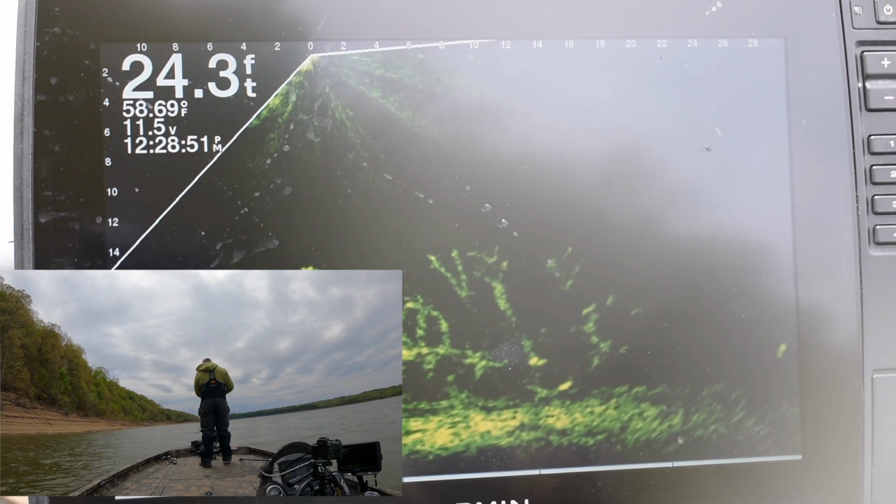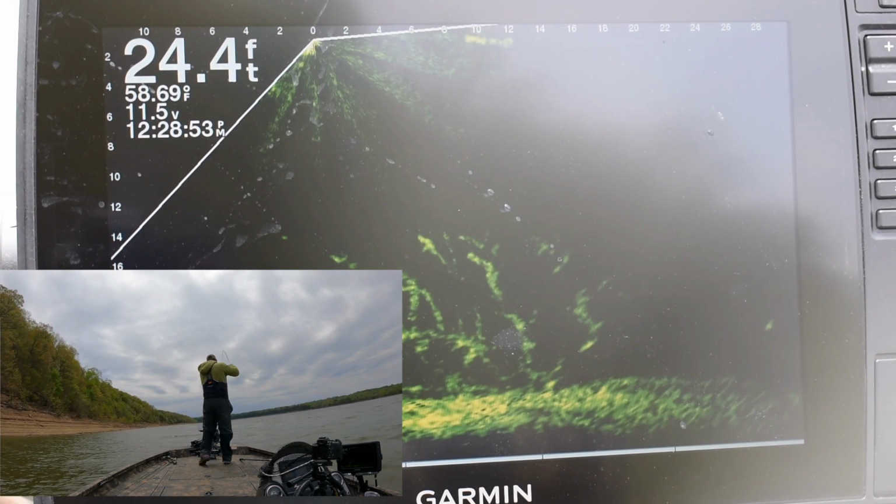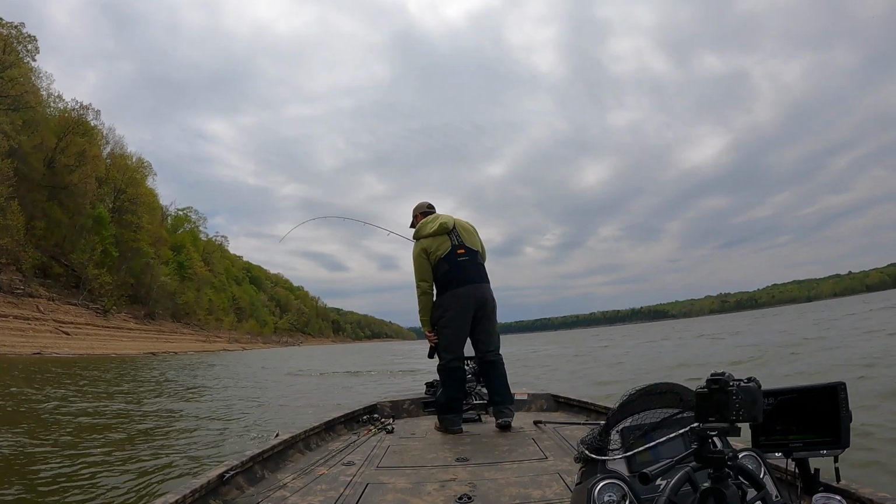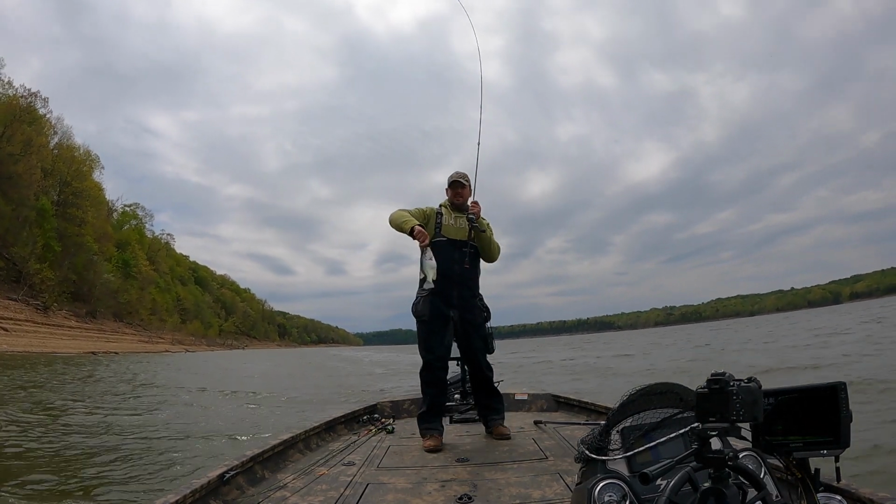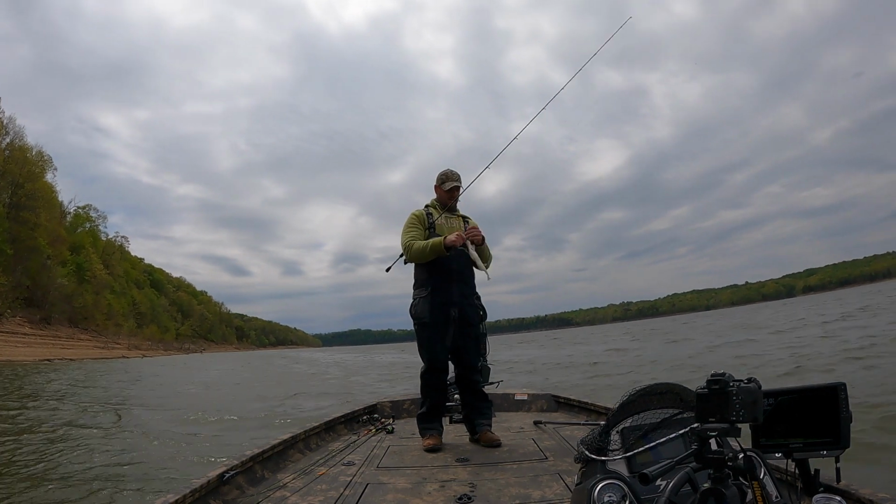Right here you can see I ended up just straight vertical jigging because I saw the fish under there, and I was able to coax it into biting. But I had a real big time.